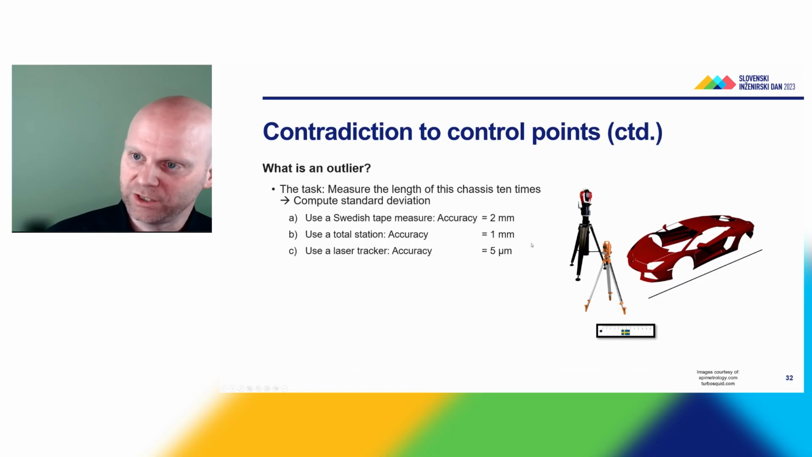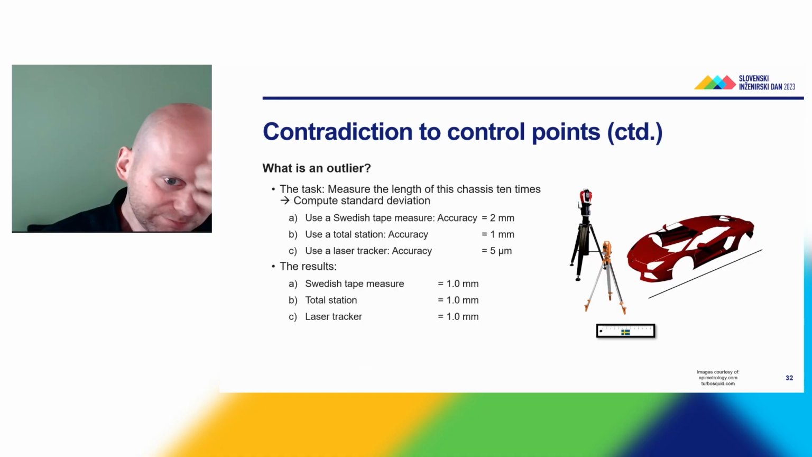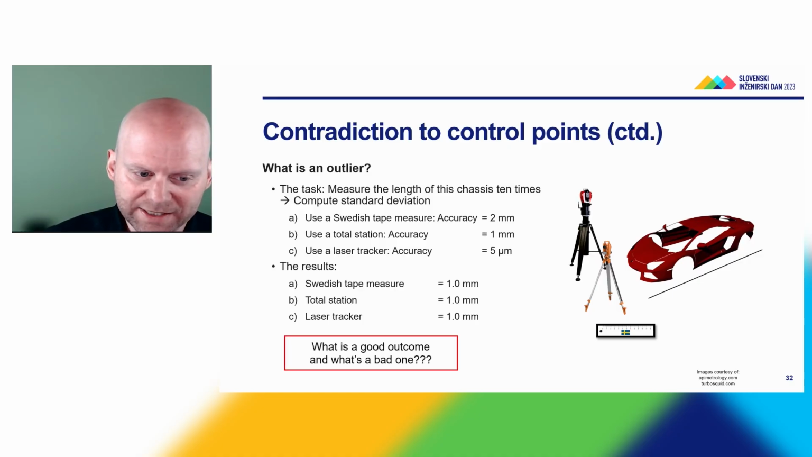Again, I do measure the chassis 10 times, I compute the standard deviation, and the outcome is 3 times the same, namely 1 millimeter. That, of course, is just an example, but it shows you how weird the world sometimes is. Namely, the question is, what is now a good outcome? What's a bad outcome? And how can I numerically prove that this is the case?